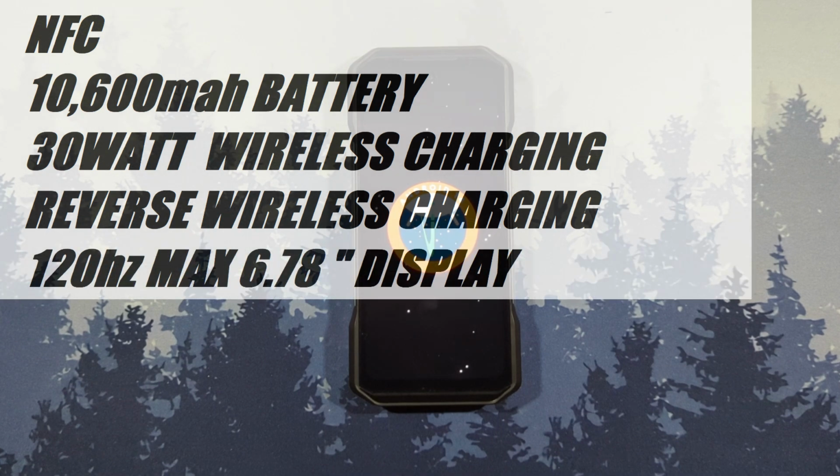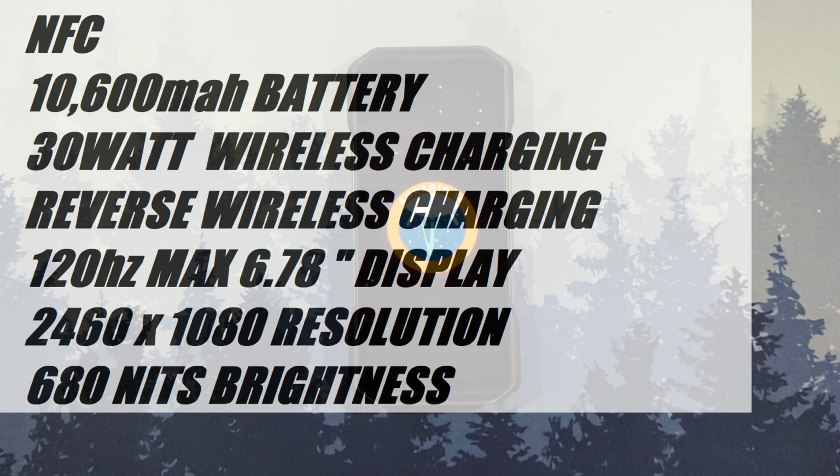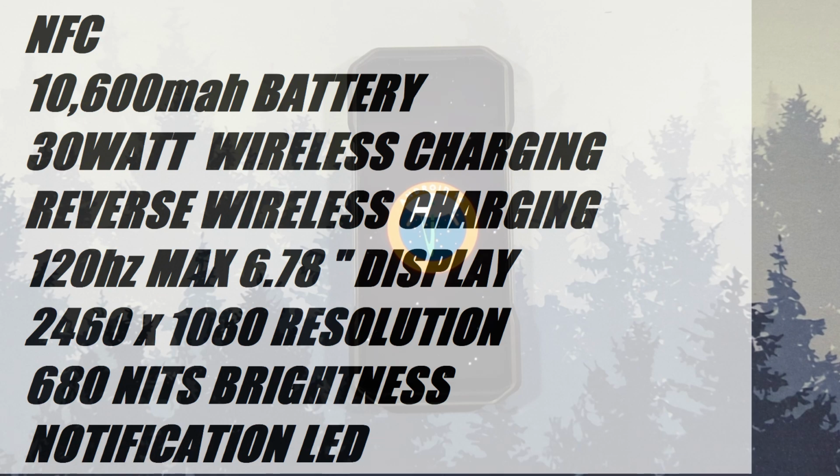The display has a 120Hz maximum refresh rate on a 6.78-inch display. Resolution is 2460 by 1080. Brightness is at 680 nits. A Pixel 8 has a peak brightness of 1400 nits, and a Galaxy S23 is at 1200 nits. There's also a notification LED.